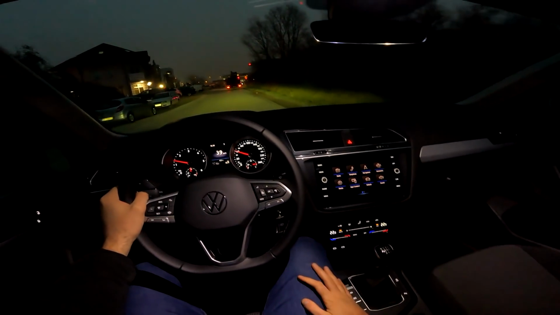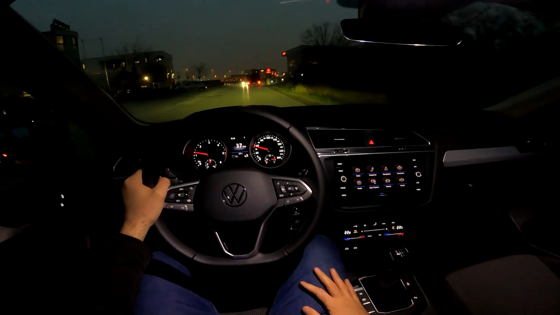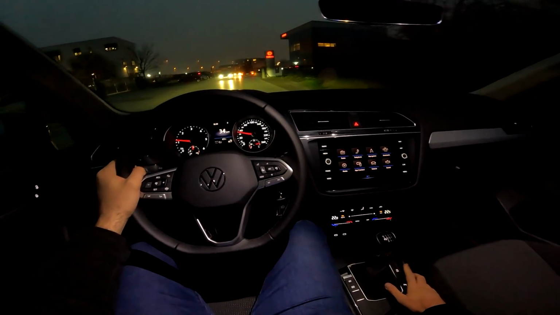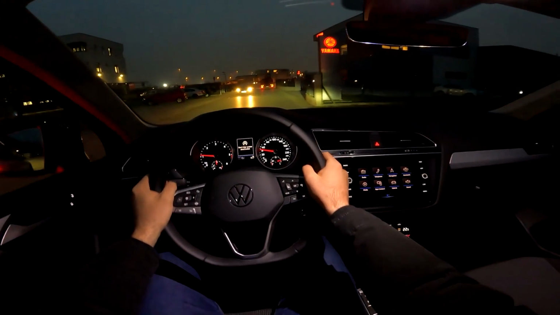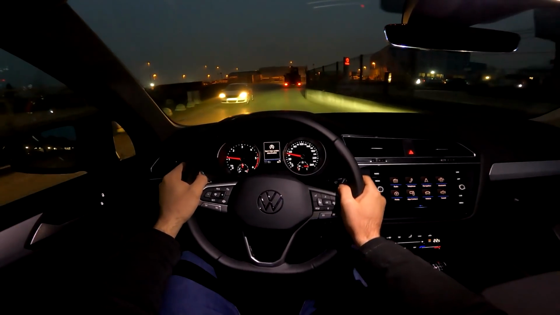Once again, the interior layout here for you with the manual transmission. Start-stop off is here. I will actually do that. I didn't even notice that we hadn't deactivated that system.